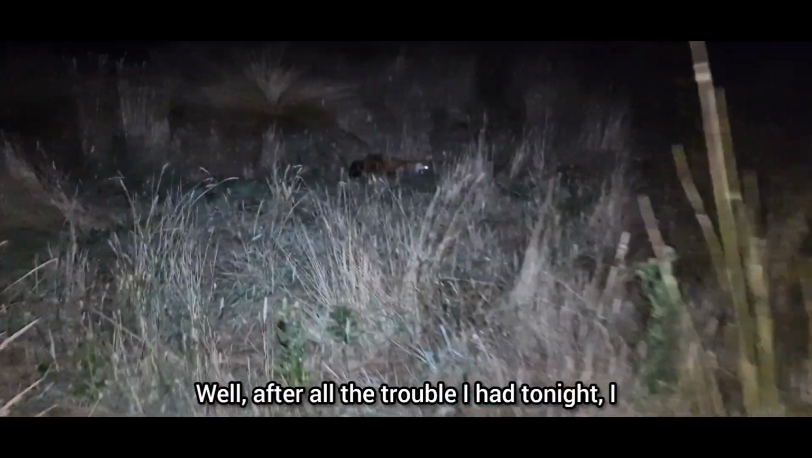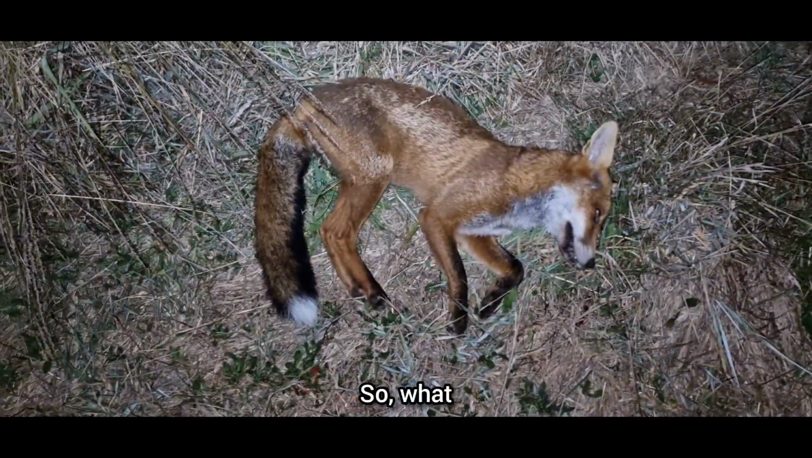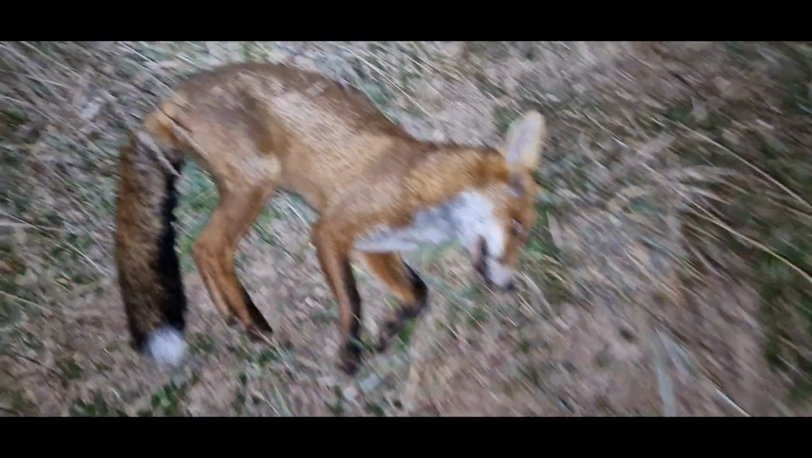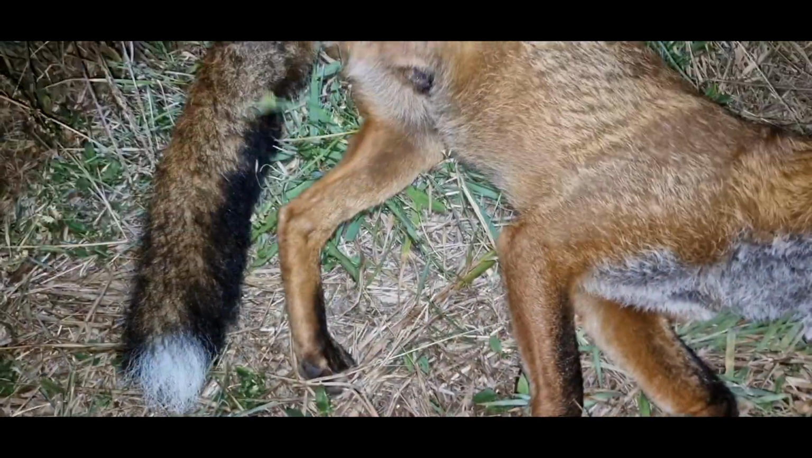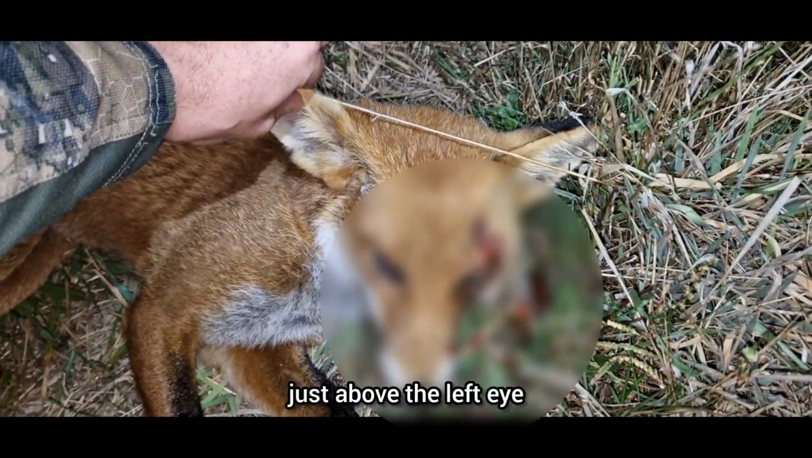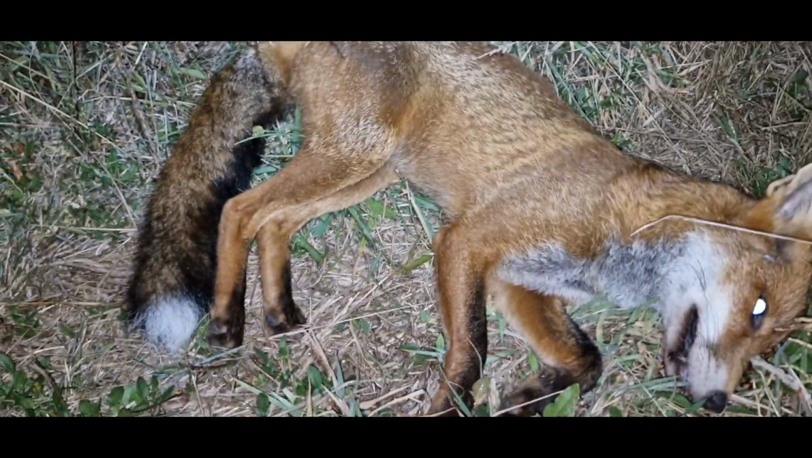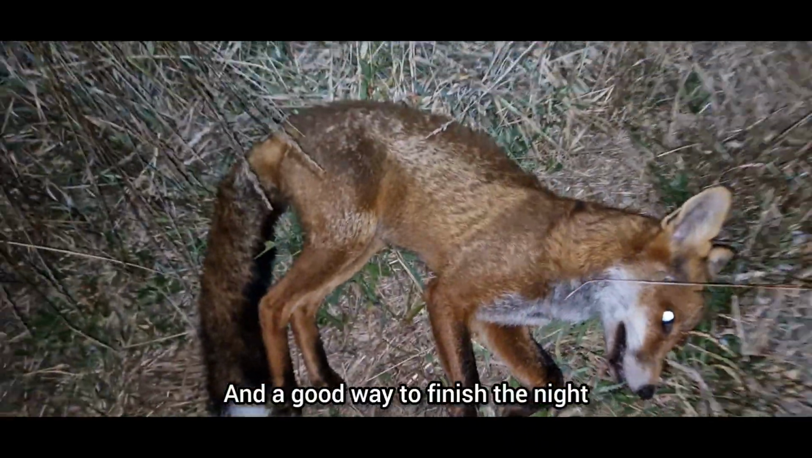Well, after all the trouble I've had tonight, finally found a fox. Managed to get him with the 22. So, what have we got? Little male. Actually looks like he's in pretty good condition. And just above the left eye. Oh, at least it was instant. And a good way to finish the night.